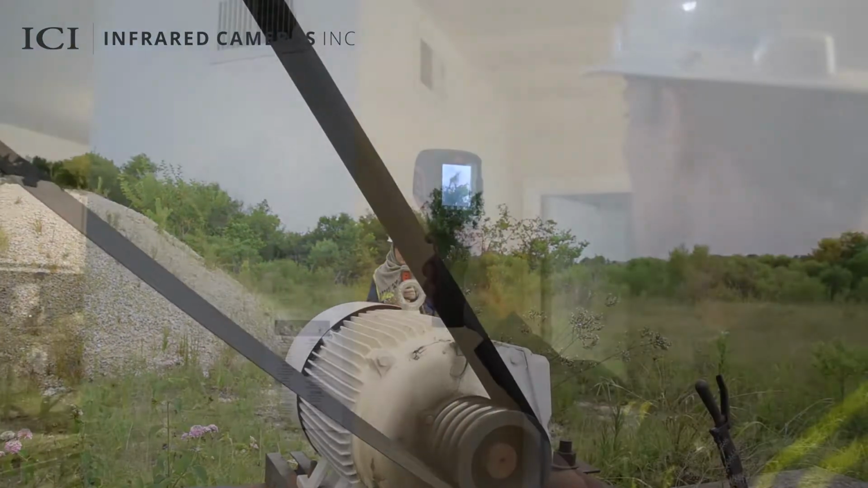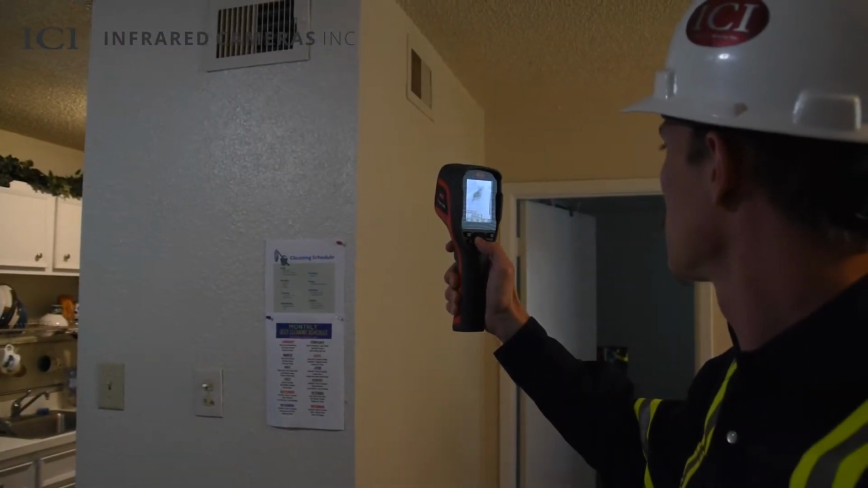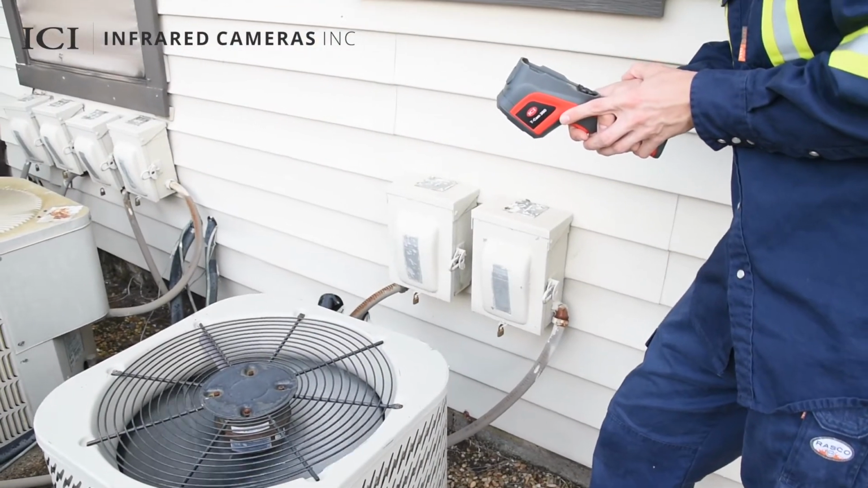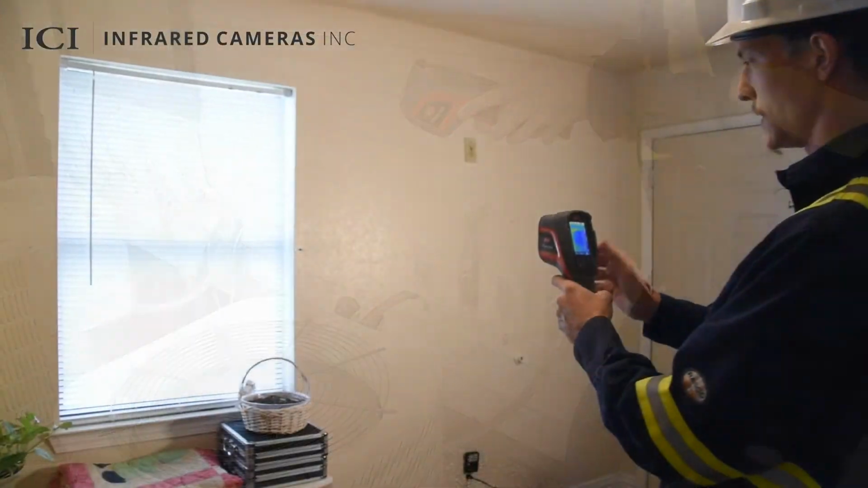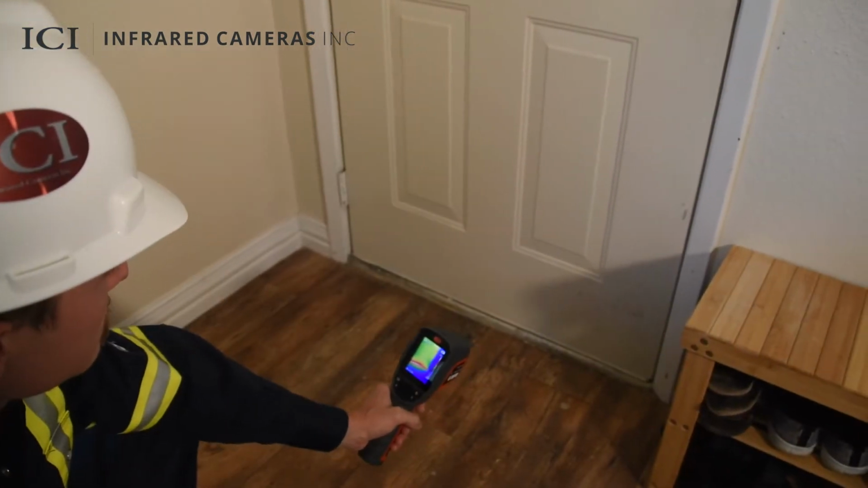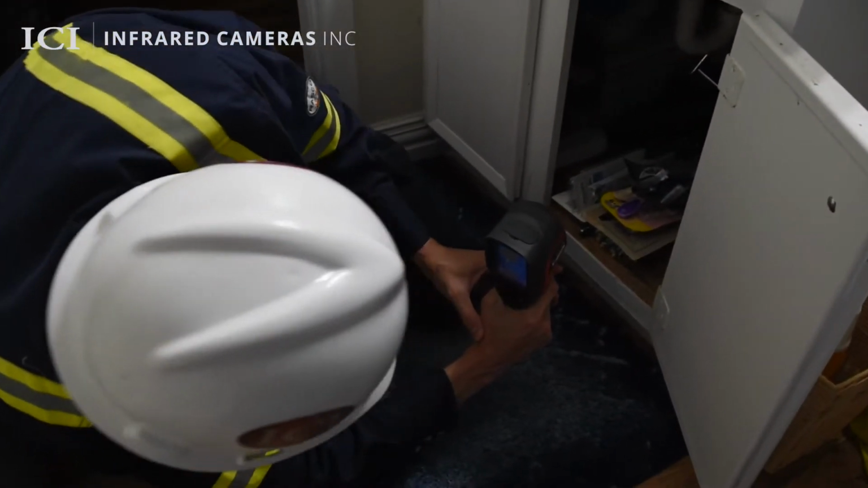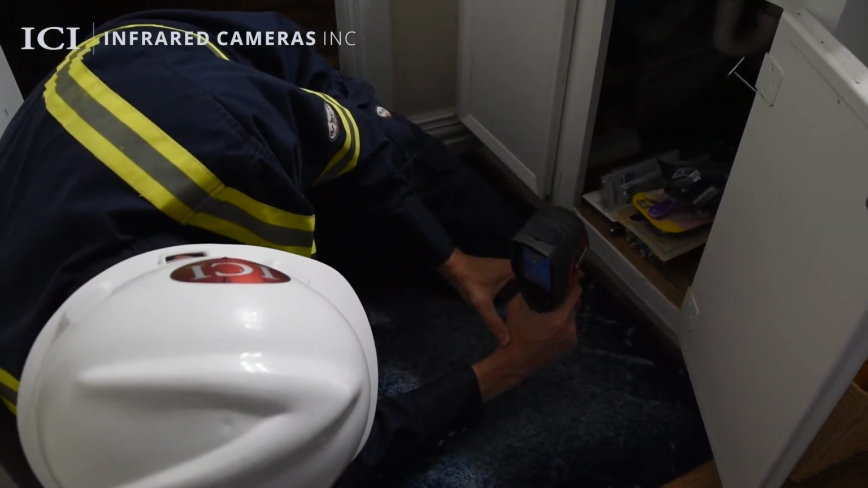Inspect the performance of air conditioning vents and units to determine the source of HVAC airflow and equipment issues. Find air leaks caused by failing windows, leaky doorways, and loose ductwork. Locate areas of moisture intrusion and hidden water leaks in order to make informed decisions on repairs.